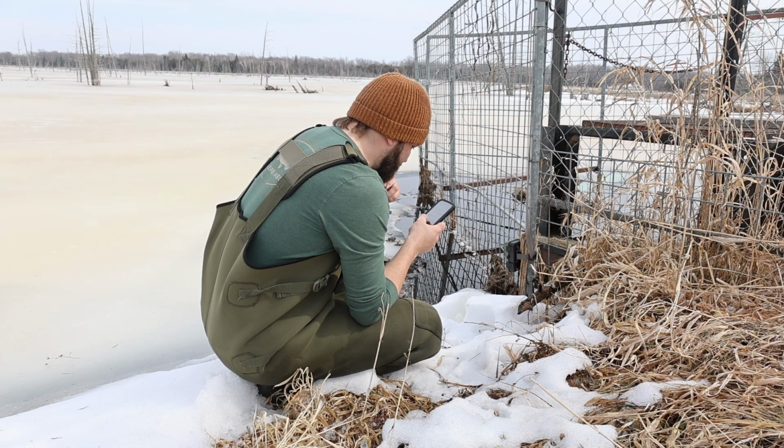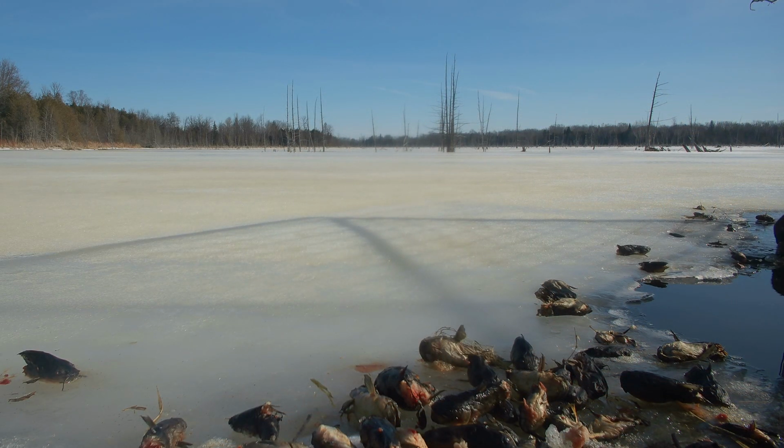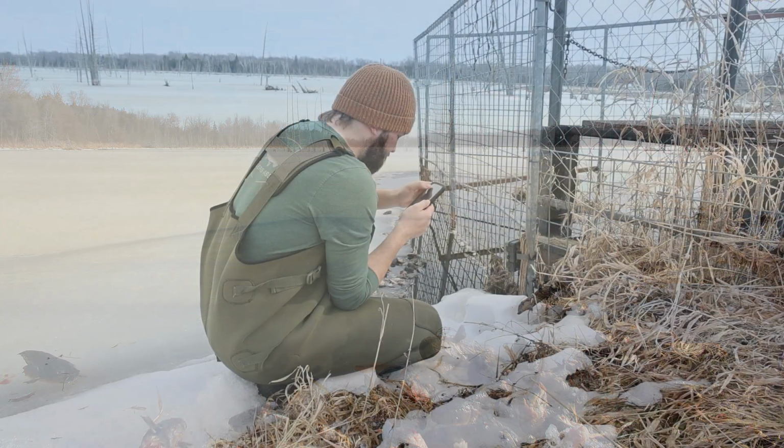Oh, is that a mink? Oh, it looks like there's a fisher. Oh wow, that's really cool. I hope it's a fisher. Or maybe it's a mink. I think it's a mink.